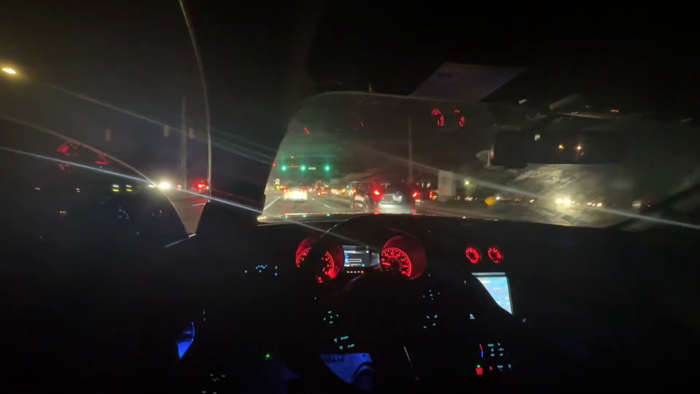Damn! Oh my God! Do y'all hear that? Oh my God, bro. What have I created? What the fuck? We got a G37 in front of us, and we got a bike over there. So many people out at 10 o'clock at night.